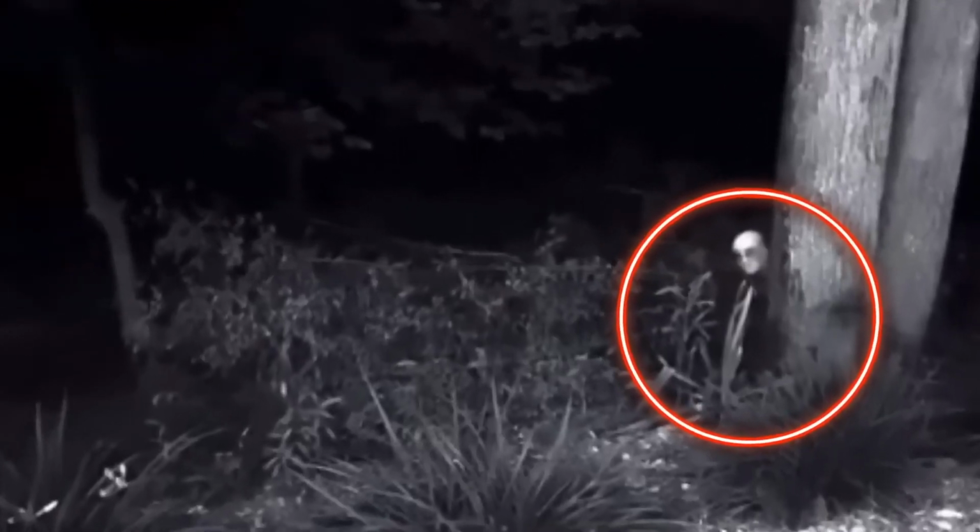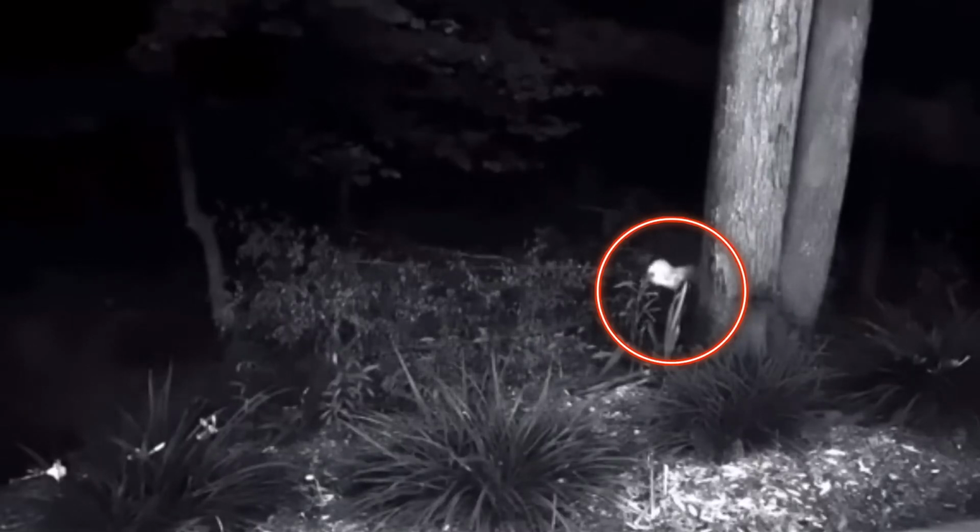What was this entity? Where did it come from? These questions now linger in our minds, and we hope that this footage serves as a cautionary tale, warning all adventurers to exercise caution when traversing the forest at night. The unknown horrors that may lurk in the shadows are a perilous threat that should not be taken lightly.